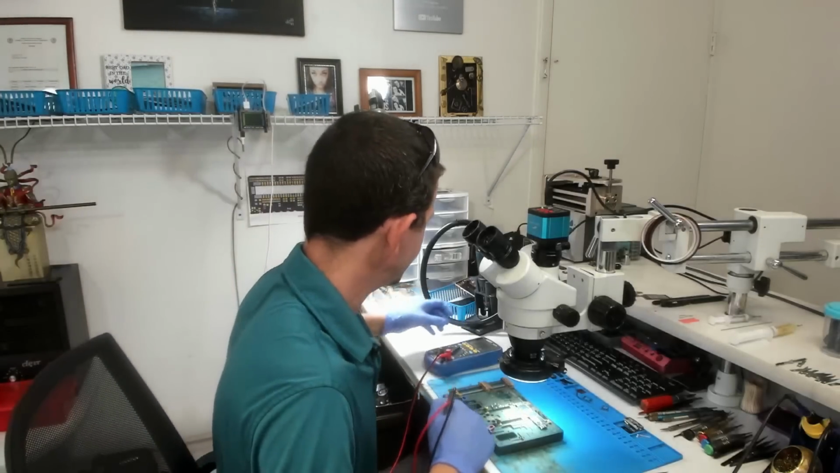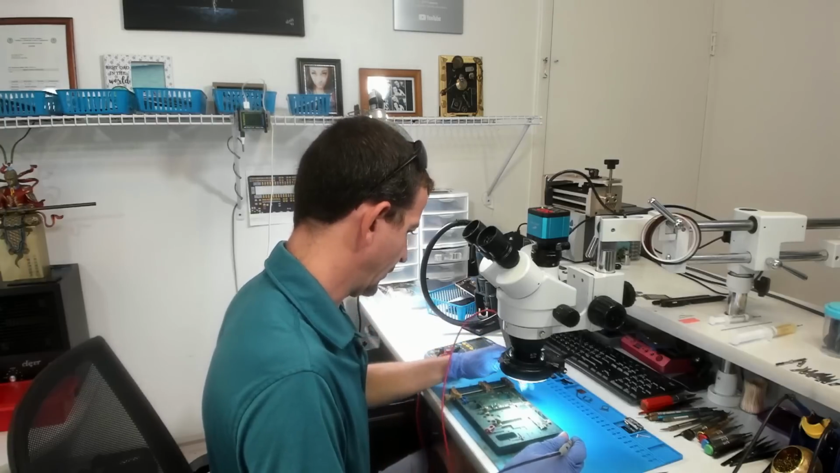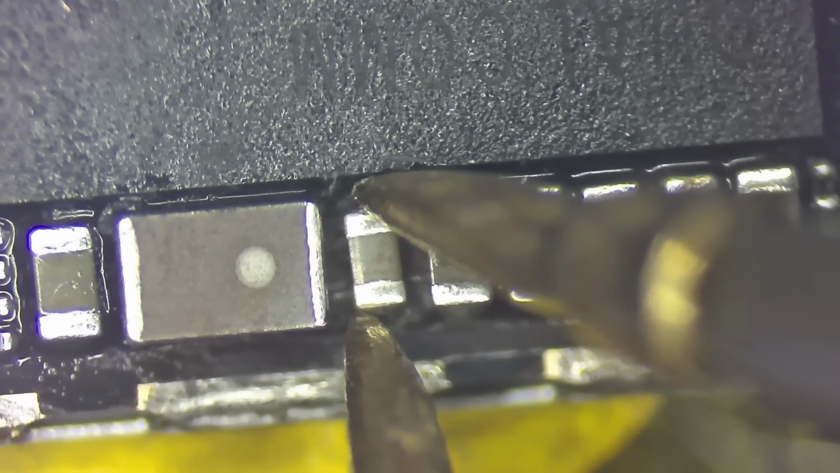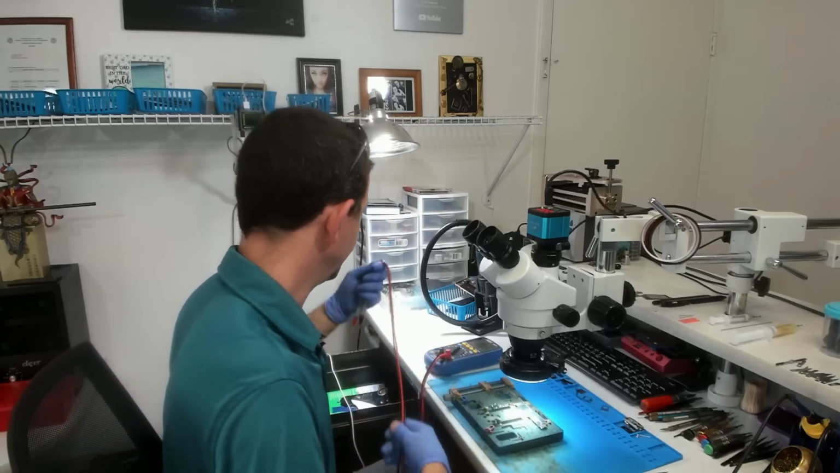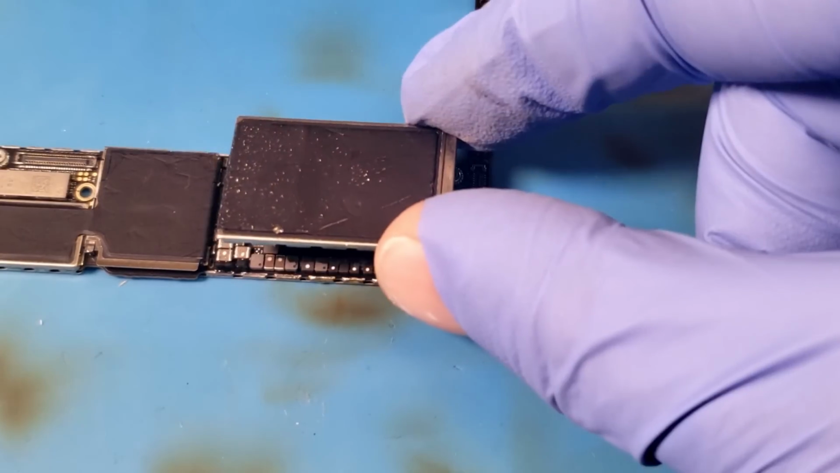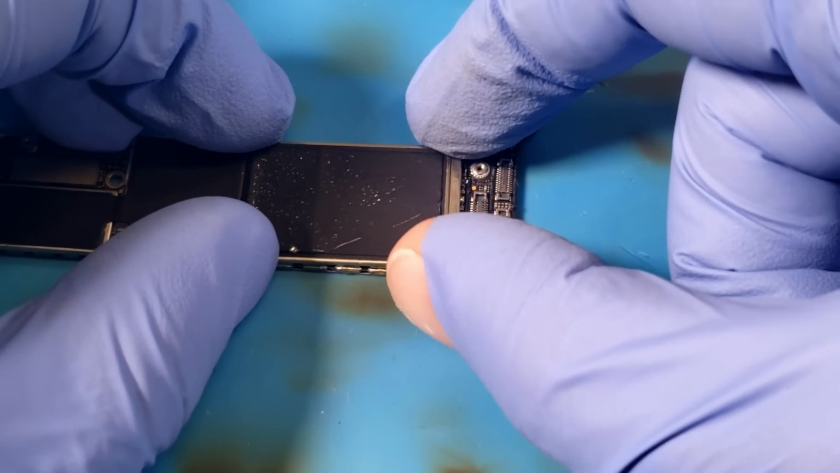And now I'm going to check to make sure our VDD main short is gone. I'm going to be putting my red probe on ground and using my black probe to do the probing. And we are now getting a 0.3 voltage drop to ground on VDD main, which that is completely acceptable. And now then, we're just going to slap the shield back on it. And I'm going to do that just by lining it up here the best that I can.